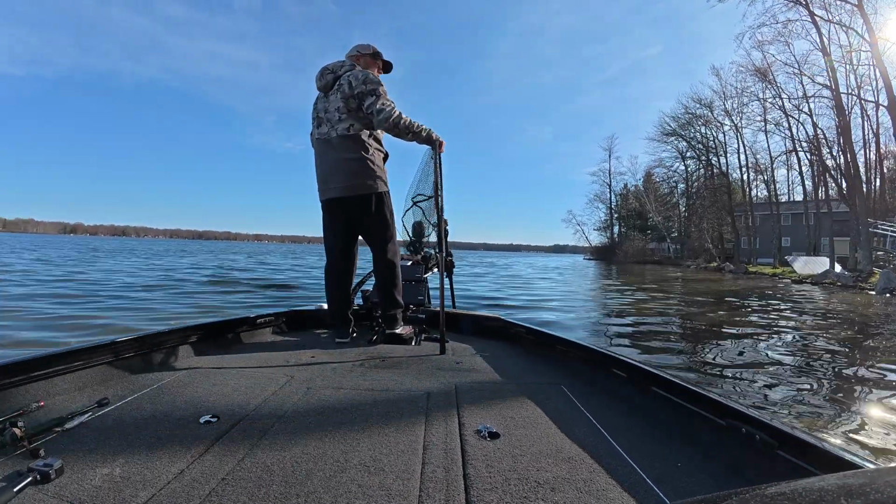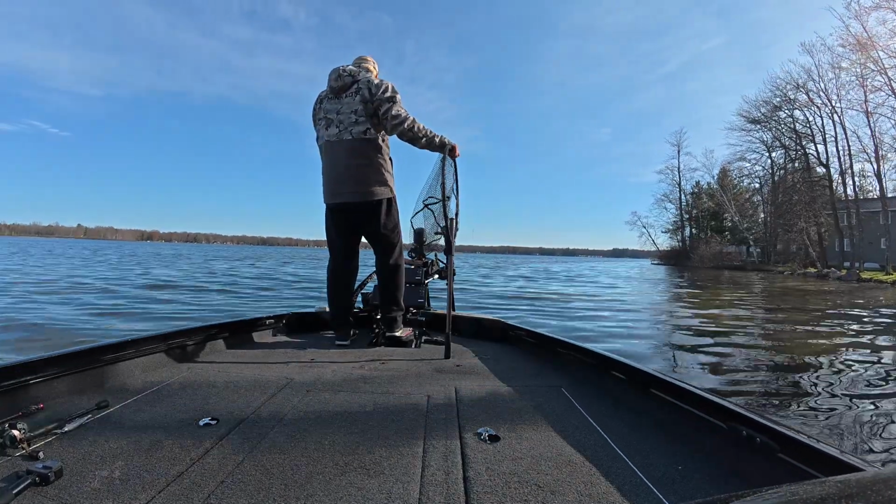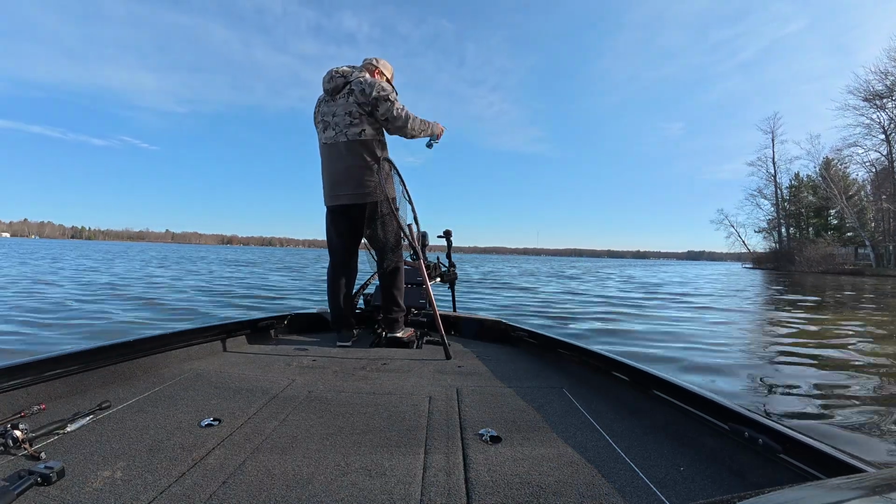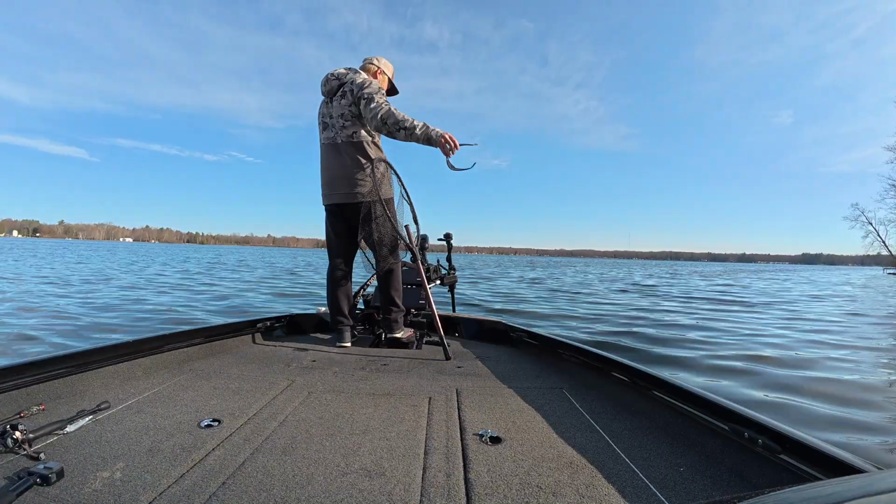Feel like George Washington crossing the Delaware. Oh, I gotta put the smallie spotters on. Dude, there's a bass right there. I got a 1.5 pounder, dead ass, right there.